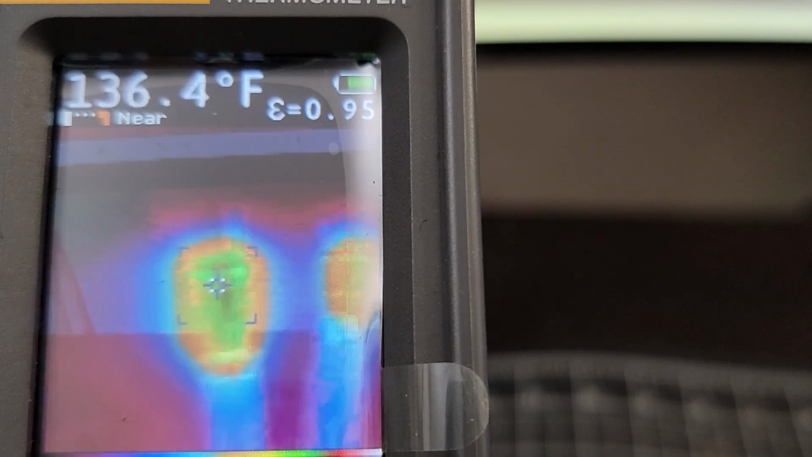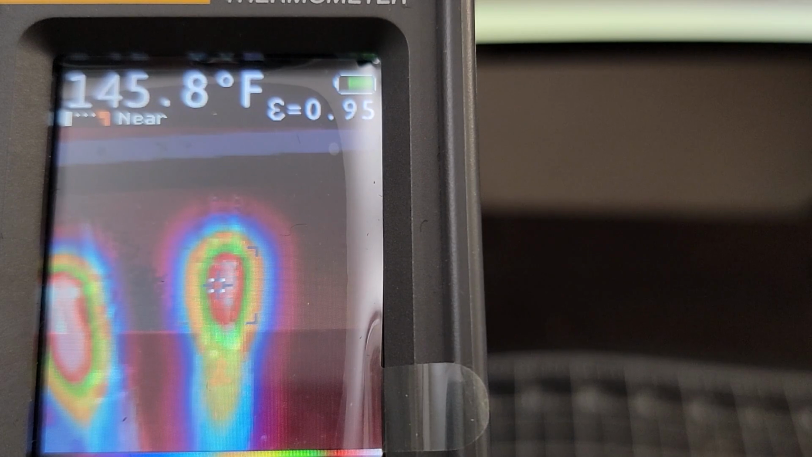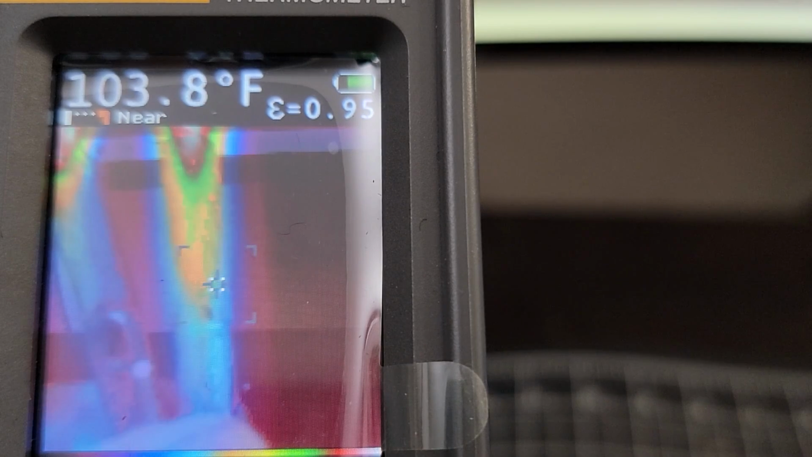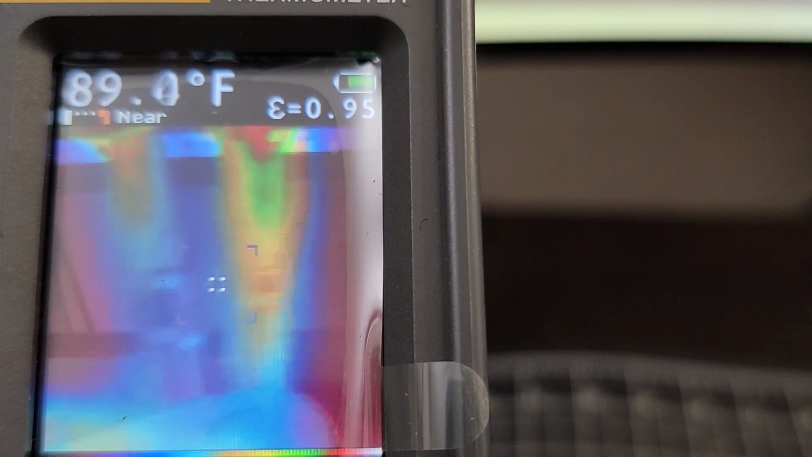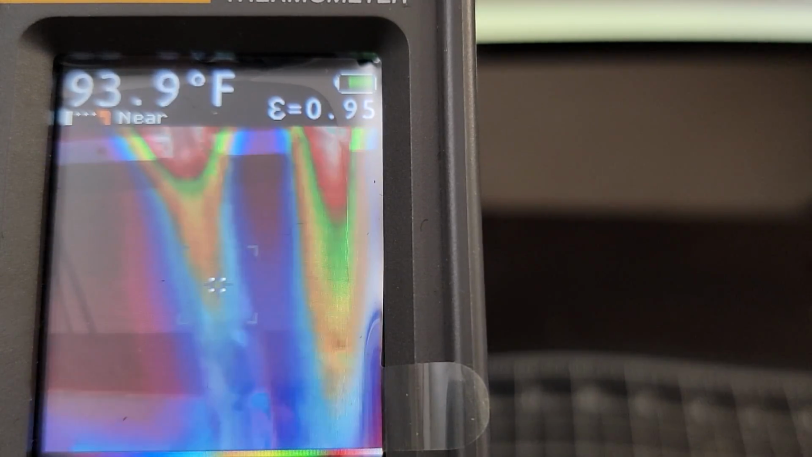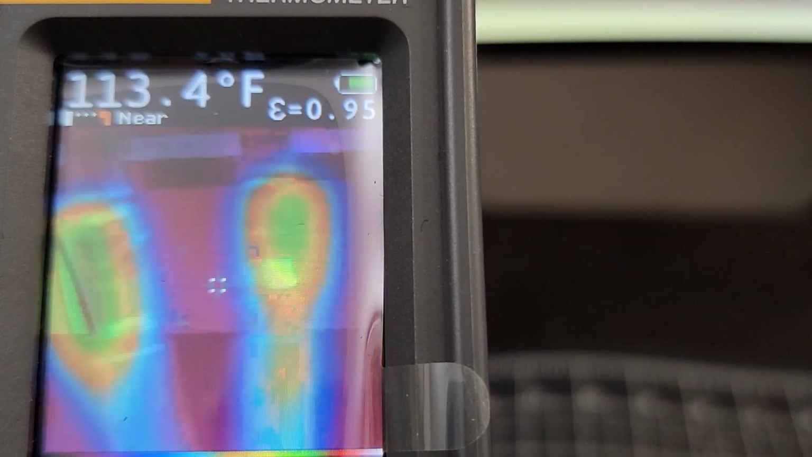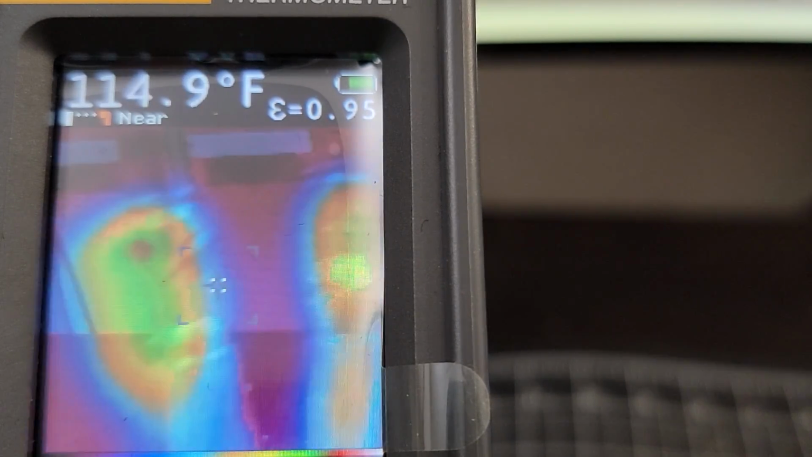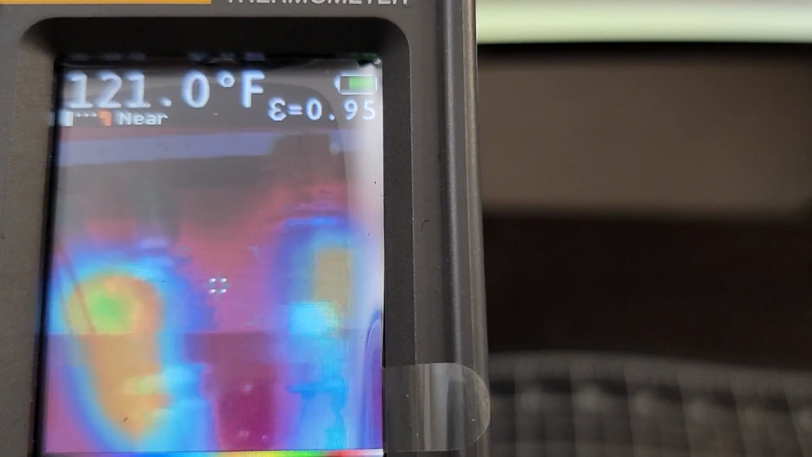Like here we got both of them in the 140, 150. So it looks like the M Plus is a little bit cooler than the M7 here. The M Plus is on the right. The M7 is on the left. The M Plus is cooler than the M7 tip. I put more heat into the M7 tip than I did the M Plus. Right here, you can still see that it's hotter up there. It's 140 on the M7, 137 on the M Plus, but the stem on the M7 is cooler.